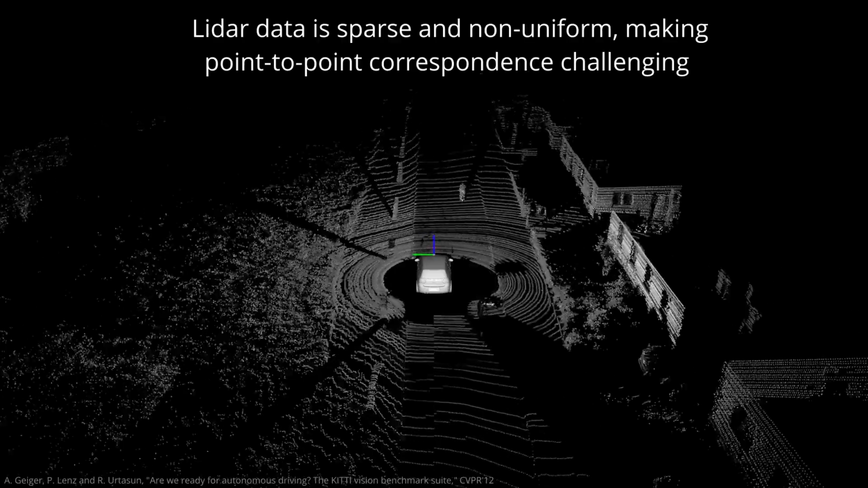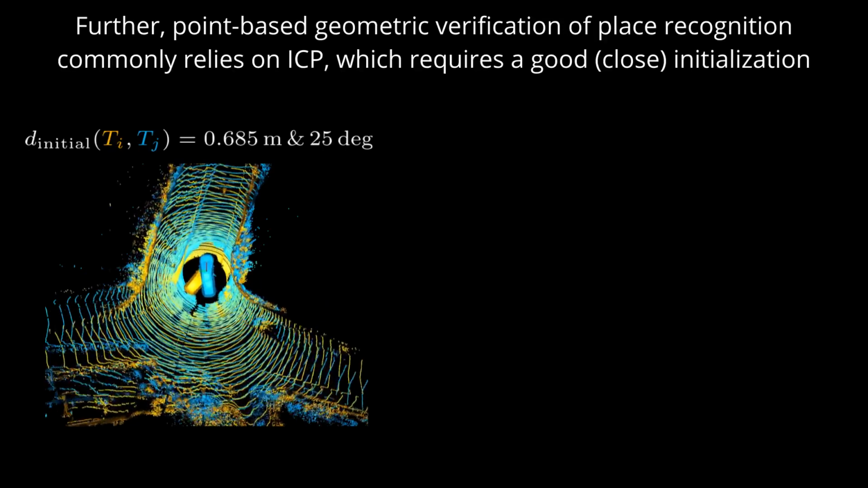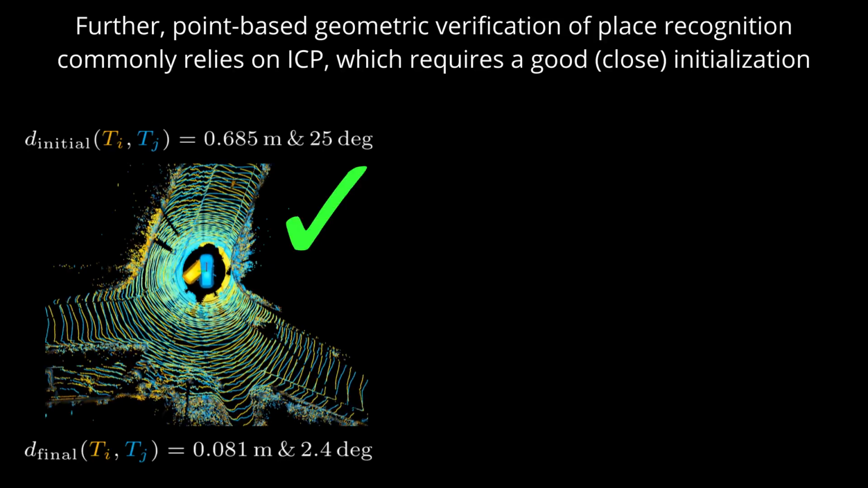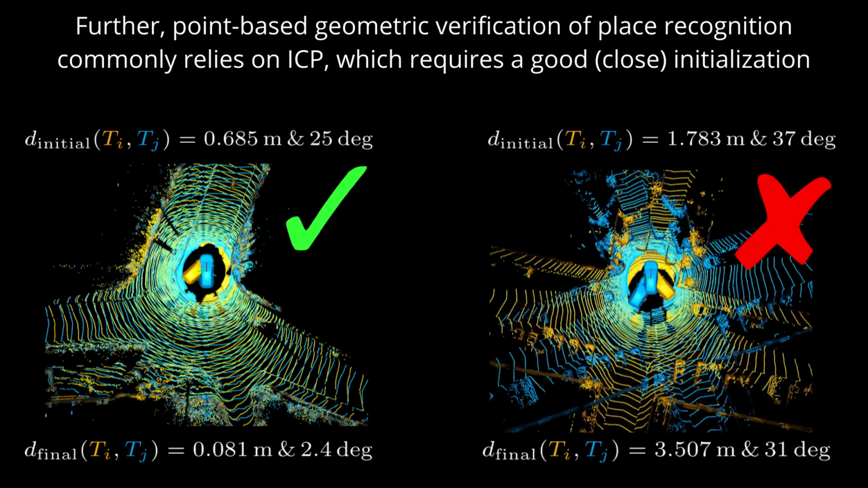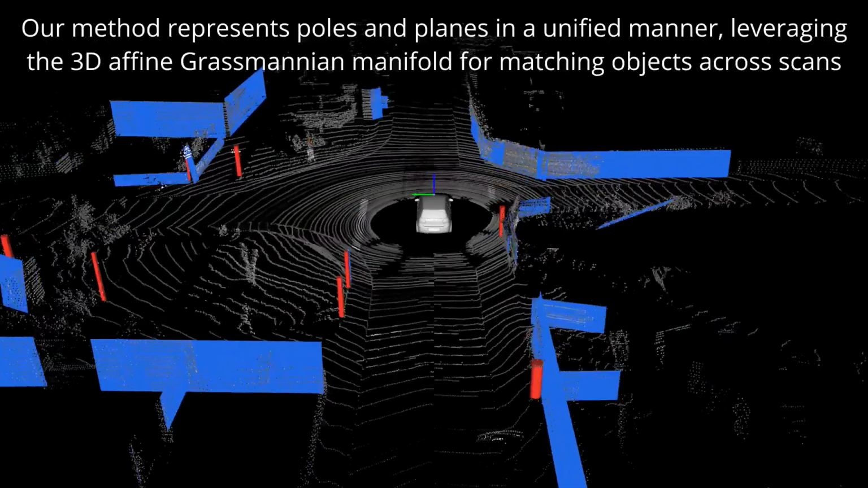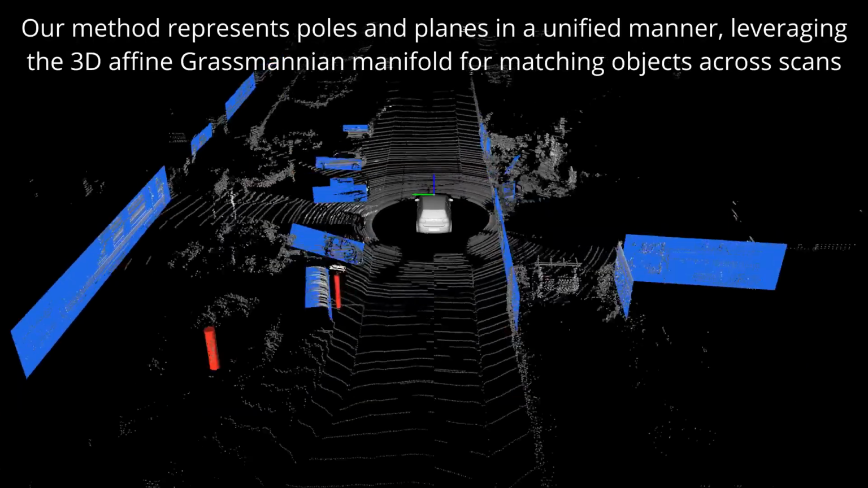Further, the sparse and non-uniform sampling of lidar data makes it difficult or even impossible to identify point-to-point correspondences between scans. ICP and its point-to-plane variants can often be effective, but ultimately they are local algorithms that require a good initial registration guess. When this is not available, ICP can get stuck in a local minimum and fail. This is an issue because revisits detected by lidar place recognition modules can be up to tens of meters away, making ICP ineffective.